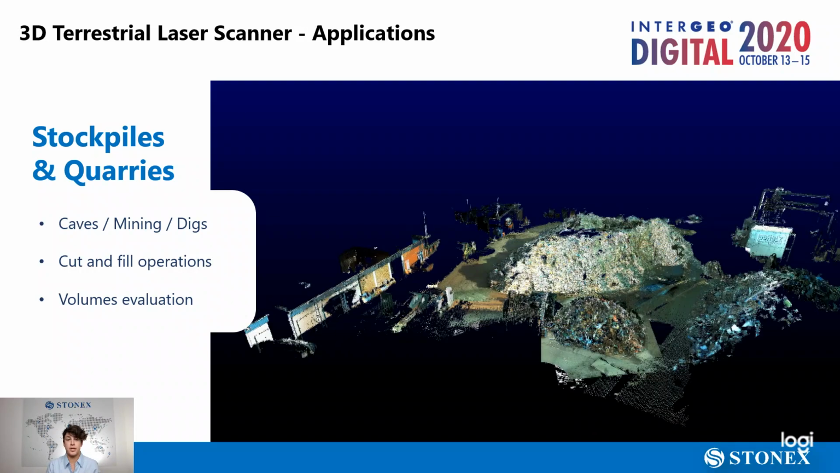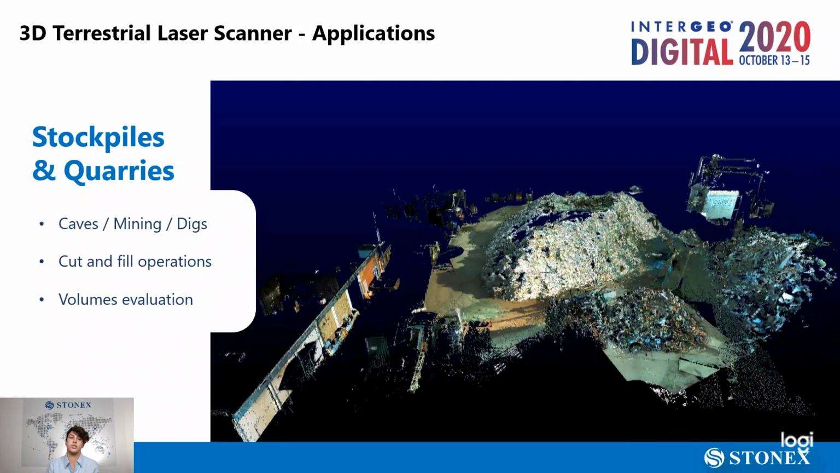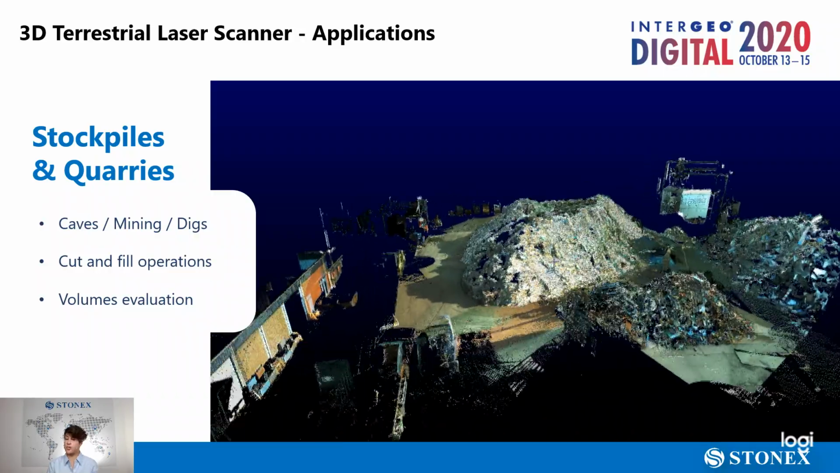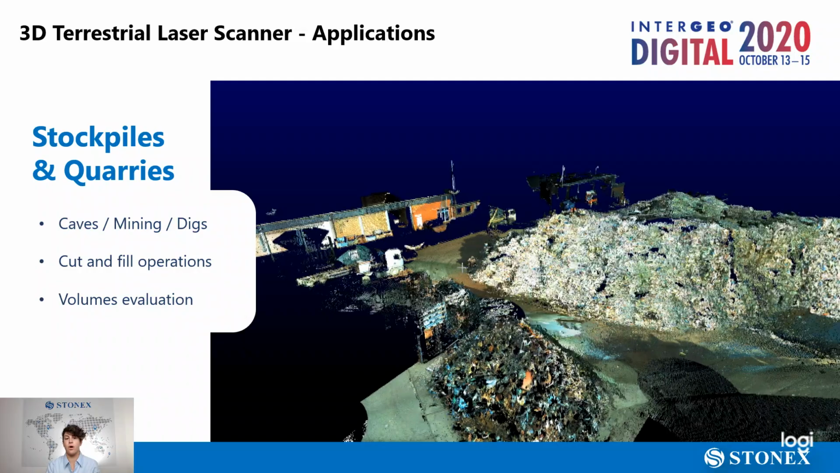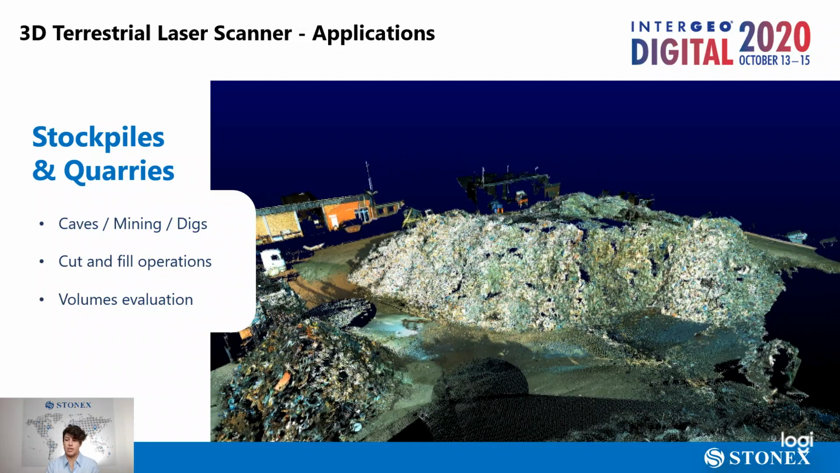Another field of application is volume calculation, which can be done in different environments, like, for example, this pile of rubble that has to be moved. Volume calculation is pretty useful when you need to do something like this.